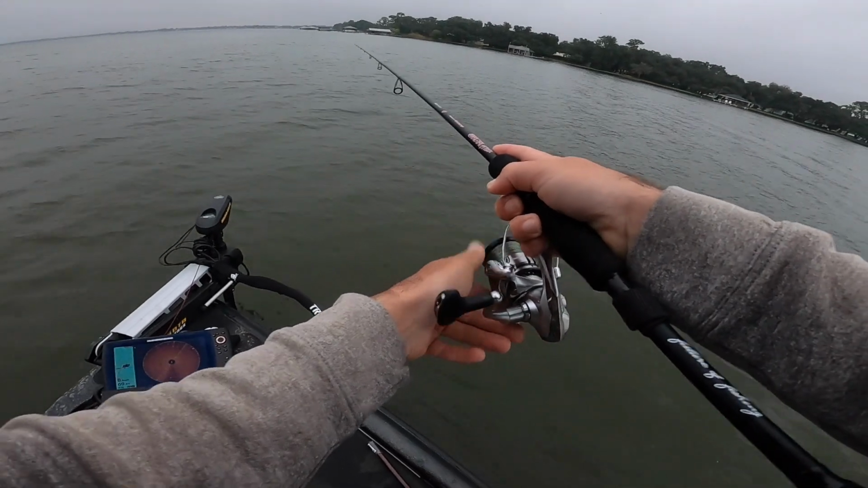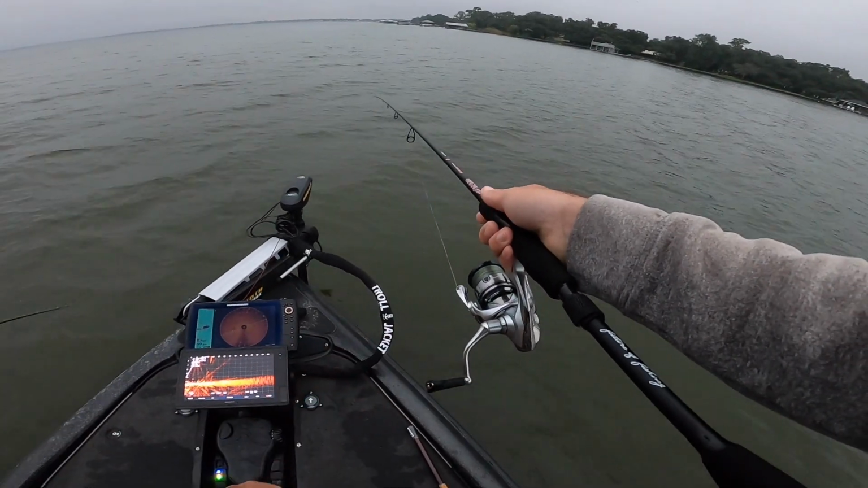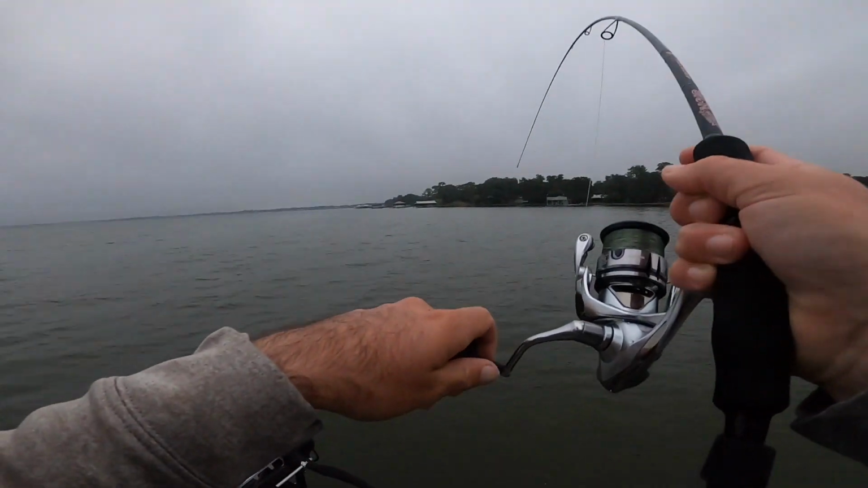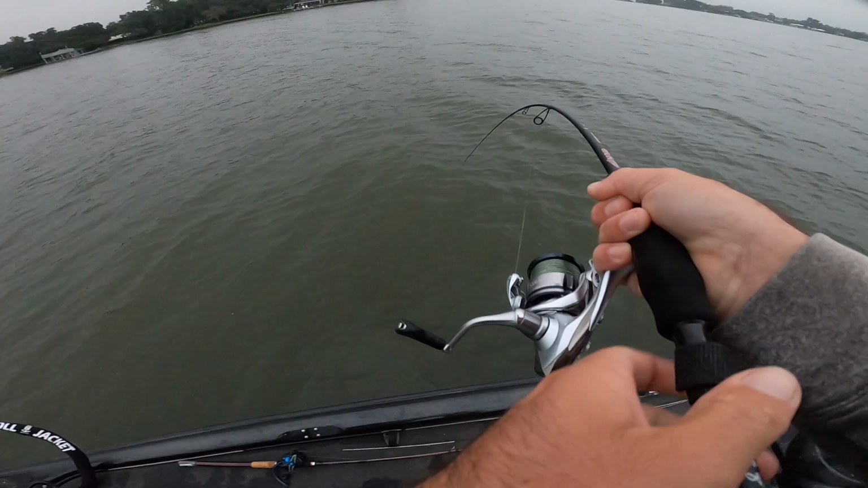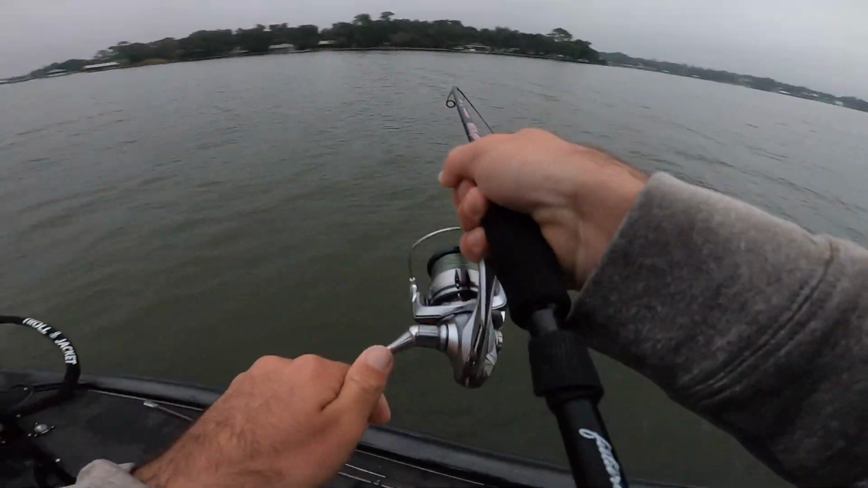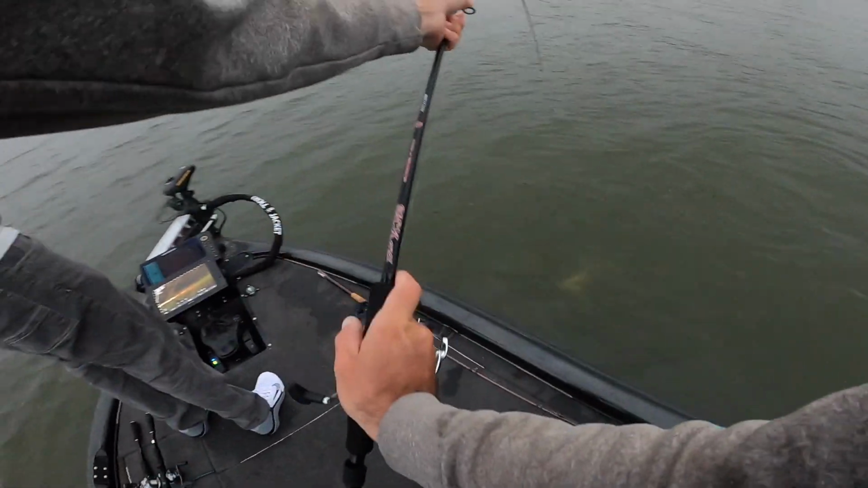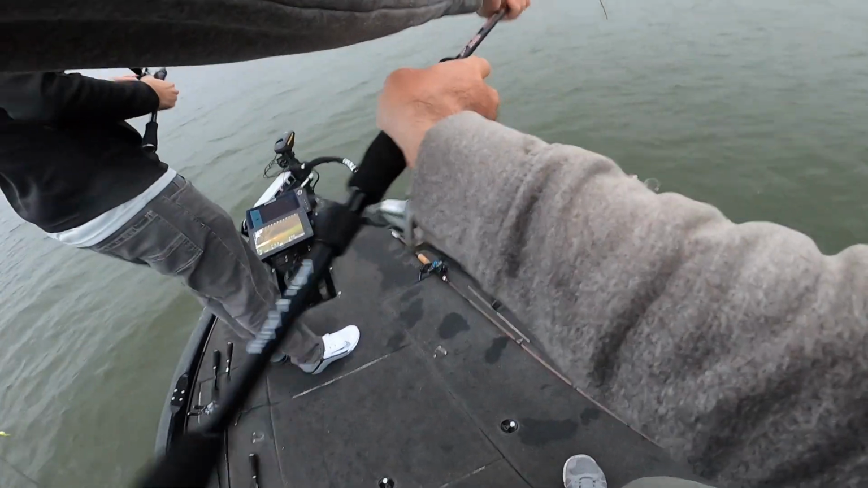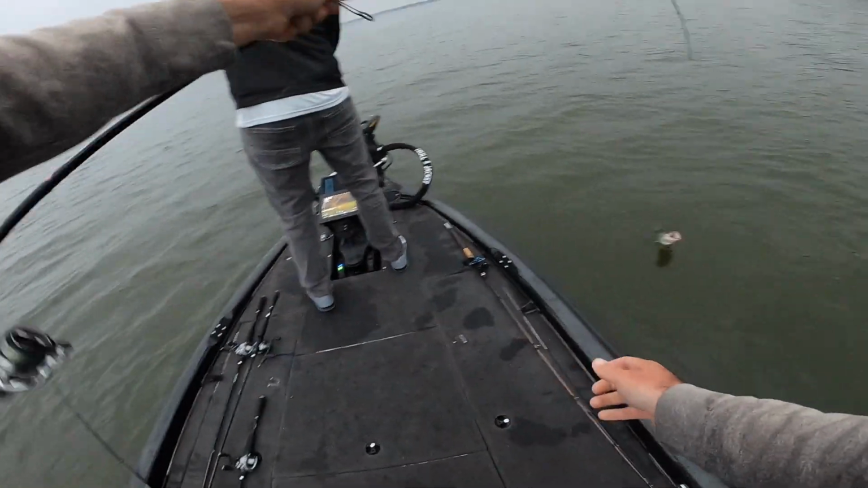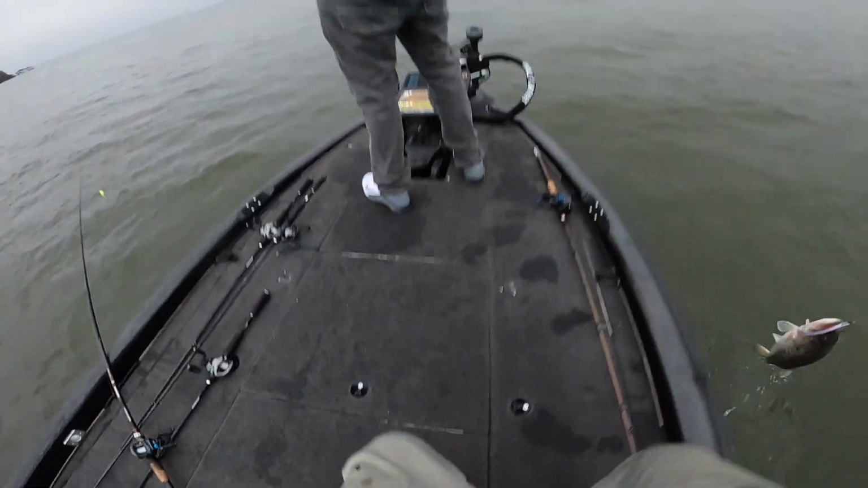Yeah, there goes your drop shot right. Dude, oh my god. They all nose down to it. There he is. Oh my god. Okay, drop shot rod. I gotta get my drop shot out. He's not very big. All of them just all turned down straight on that. That's funny.